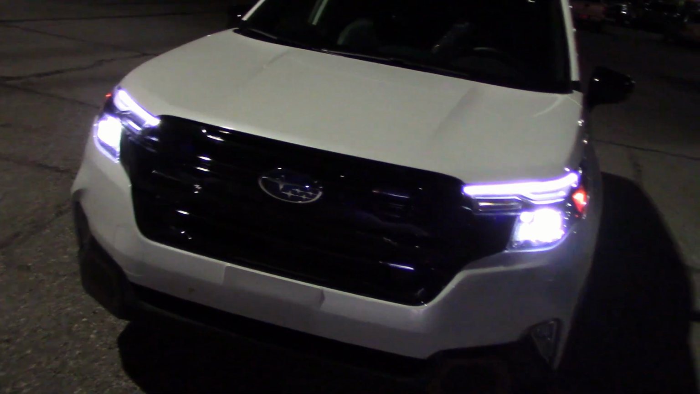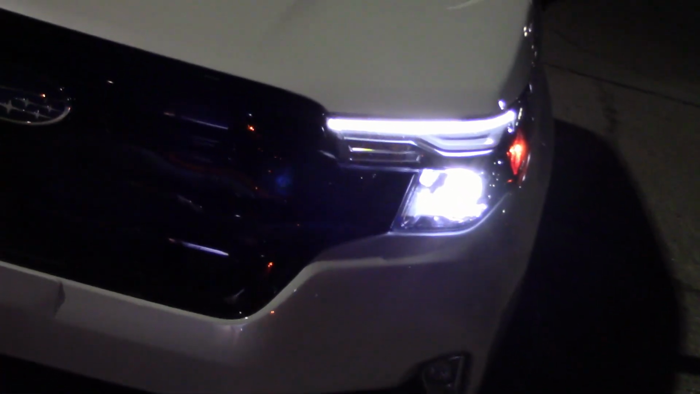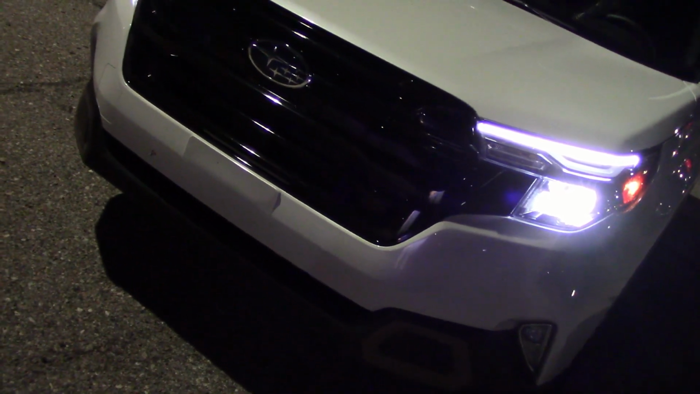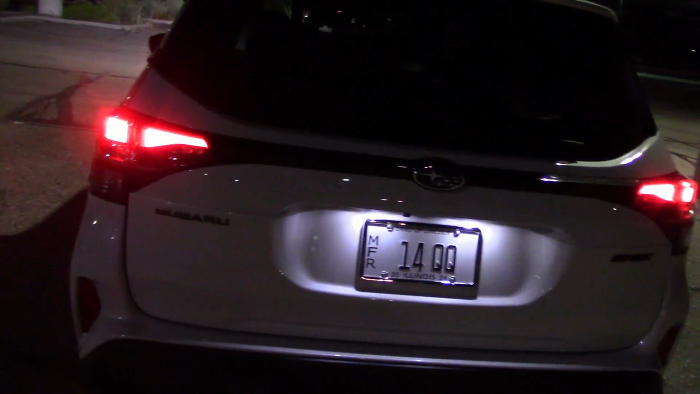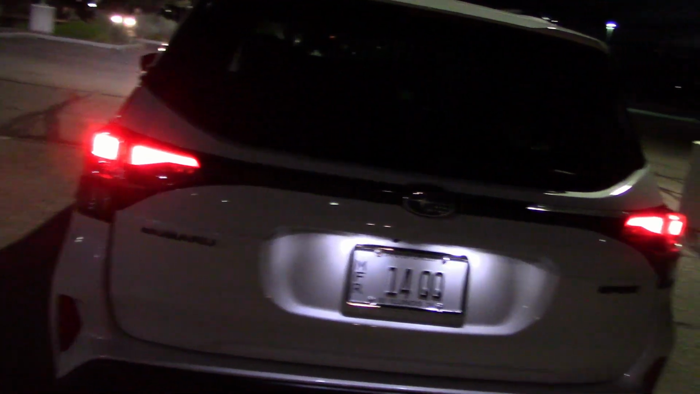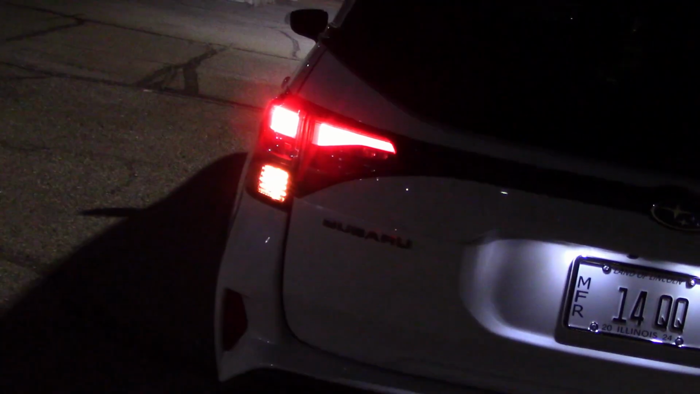Right now I have the low beams on, and this is what we see. Now the high beam, this seems brighter. I don't see any more lights. And the taillights, not very big. Not the brightest I've ever seen either. And here we got the emergency flashers.